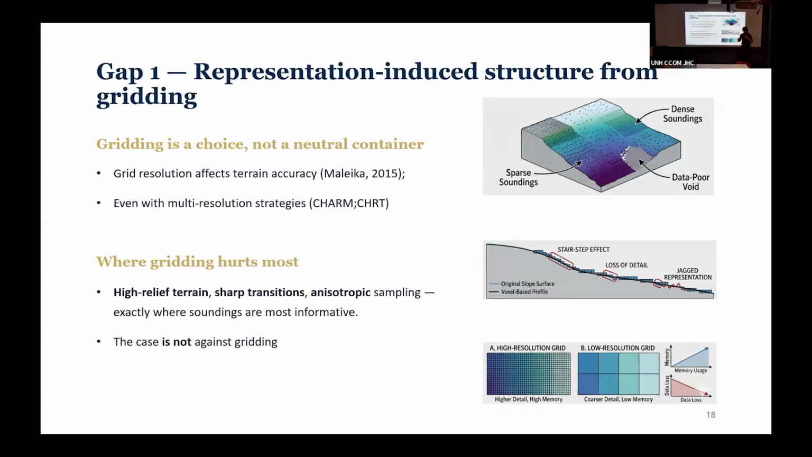Not only that, but the areas that we're most interested in for safety of navigation or for difficulty in classifying are the areas where gridding hurts the most. So high relief terrains, very sharp transitions, anisotropic sampling. What does that mean? Areas that are more dense together with areas that are less dense, which, as we know, is inherent to a multibeam survey.